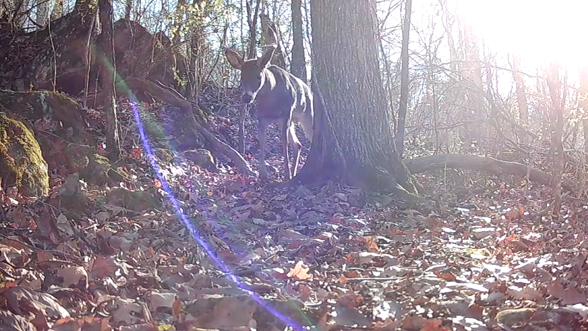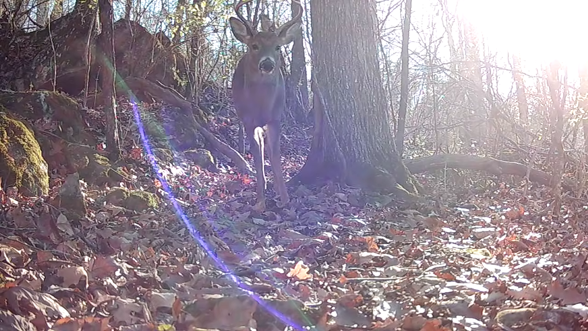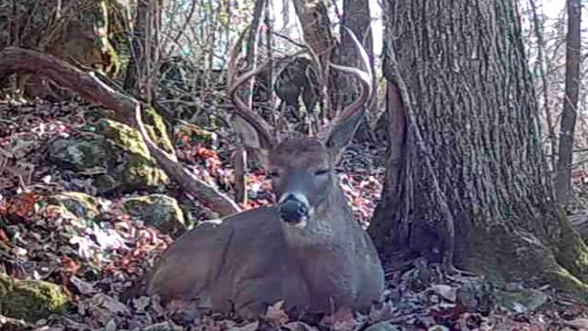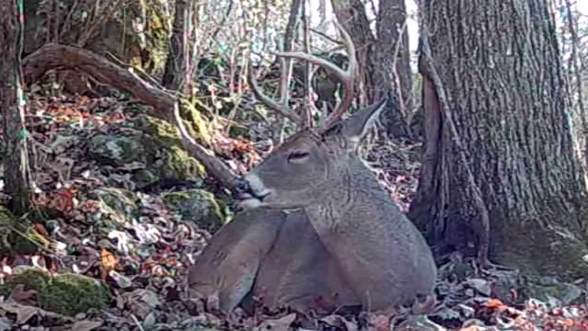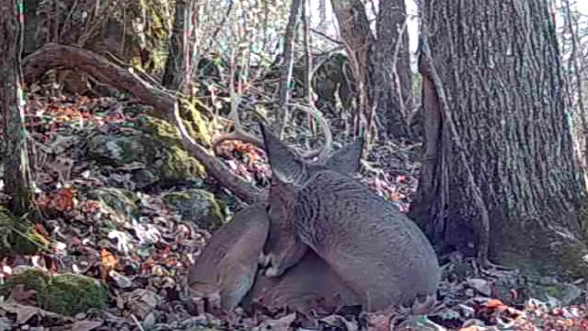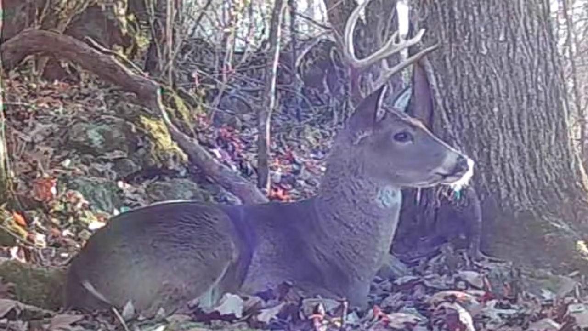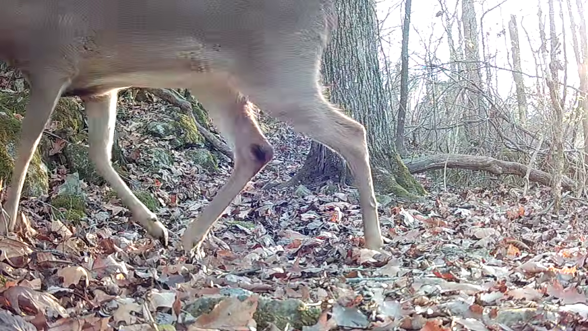Now here's a rare capture of a big old buck checking the doe sign out. And he just lays down right in front of the camera. What a perfect shot. Laid down here for a long time. I'll just show you a few clips of it. Just relaxing. He's worn out. Gets up and turns around too. He's got to take a break too. But he moves on.